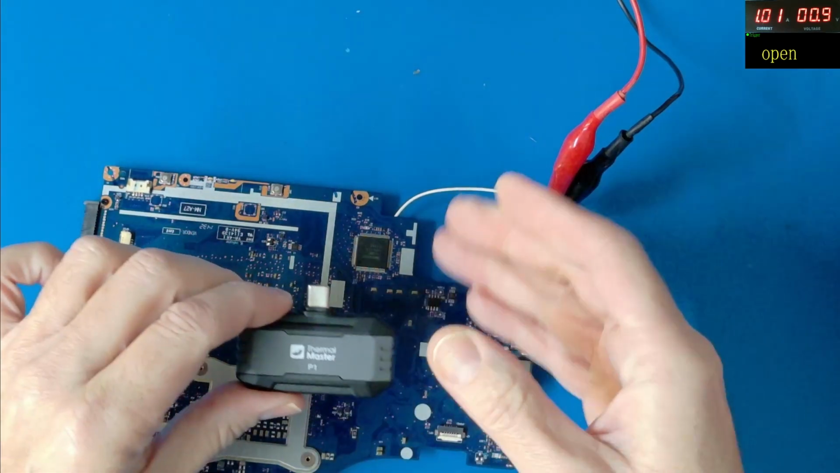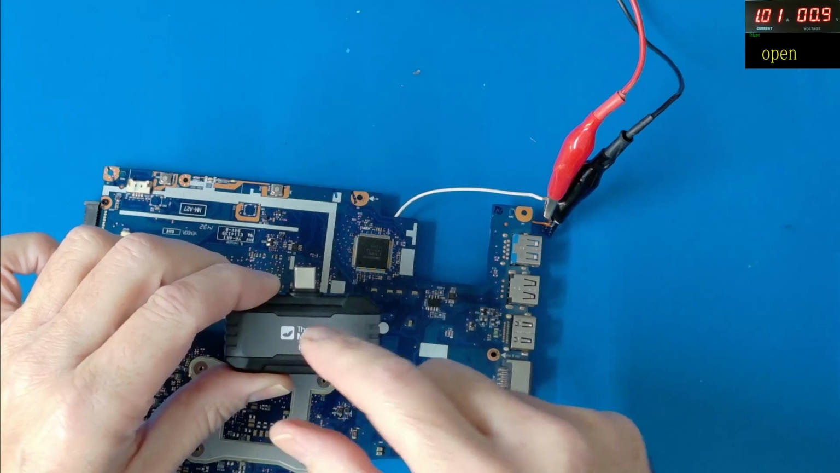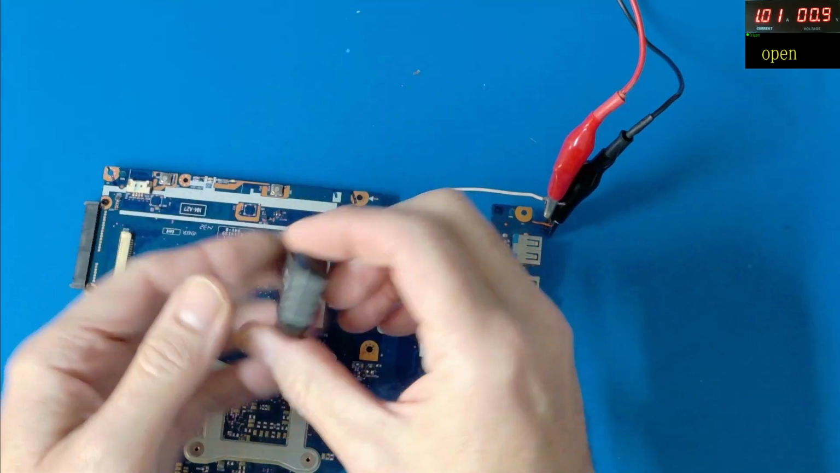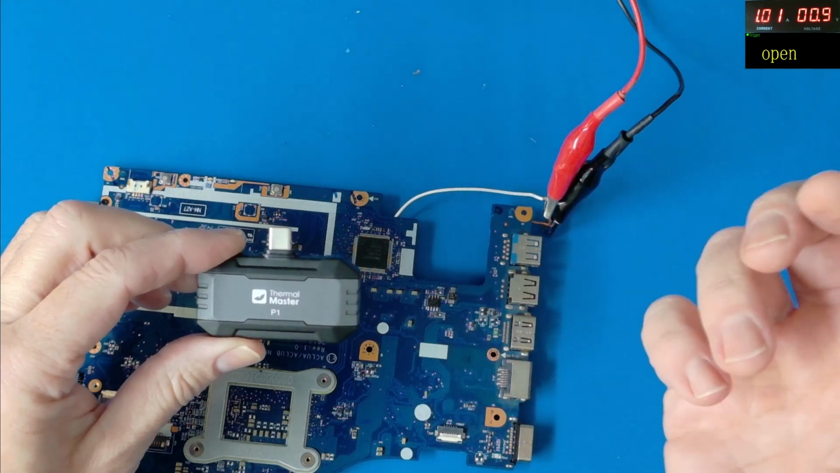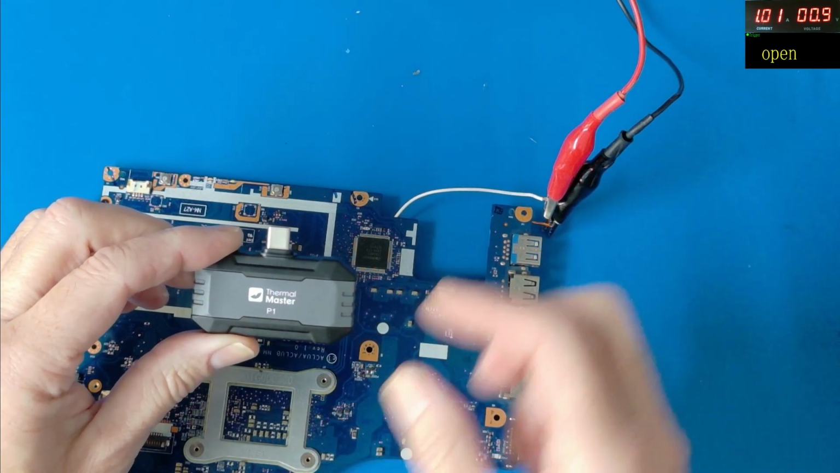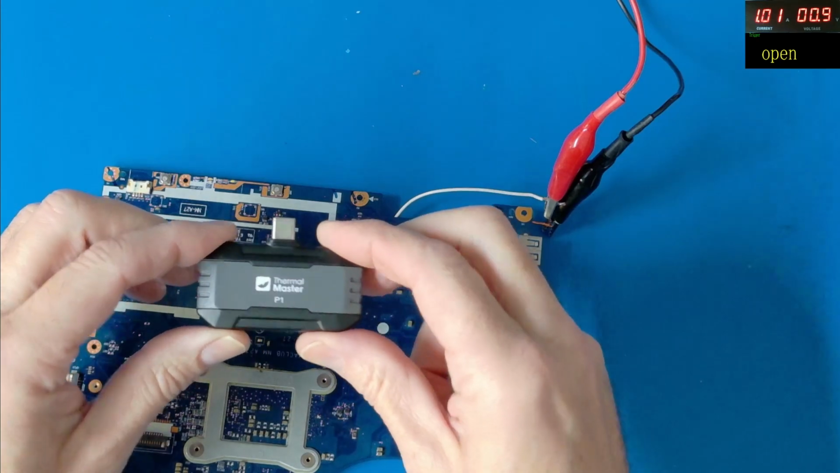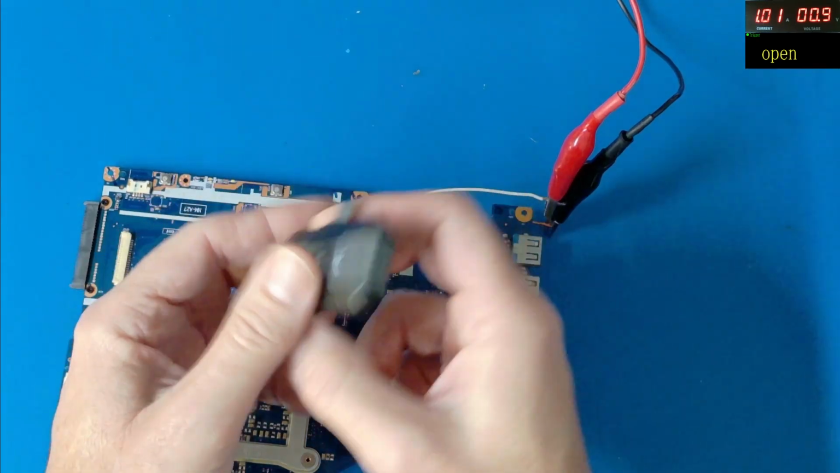If you are doing something with plumbing or pipe work or things like that, or you go into a confined space, it's good for that. Even if you're working in cooler environments like aircon, or you're working with refrigeration and things like this, this will pick up cold temperatures as well as it'll pick up hot temperatures. So you'll see your differentials on that also. All in all, very, very impressed with this.